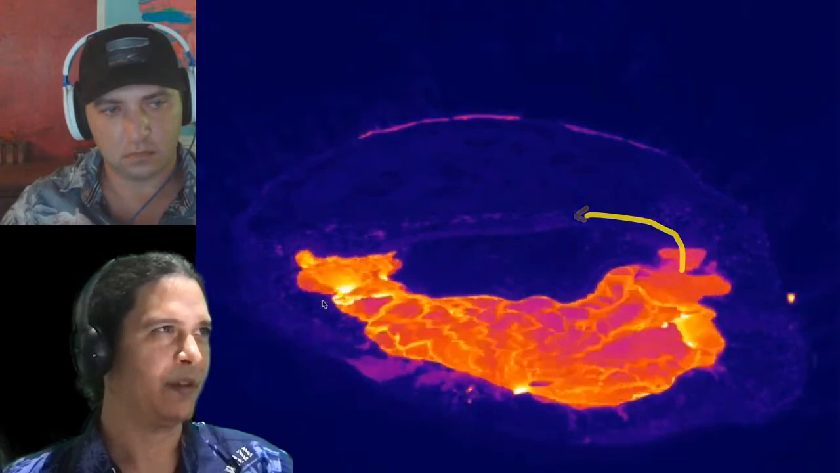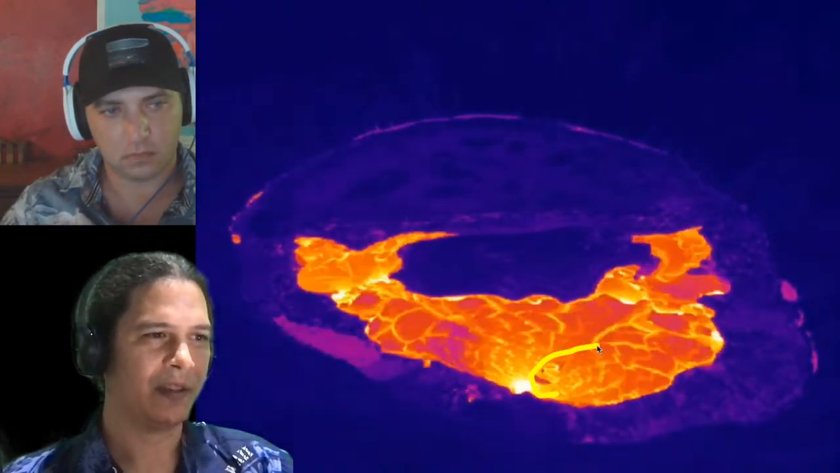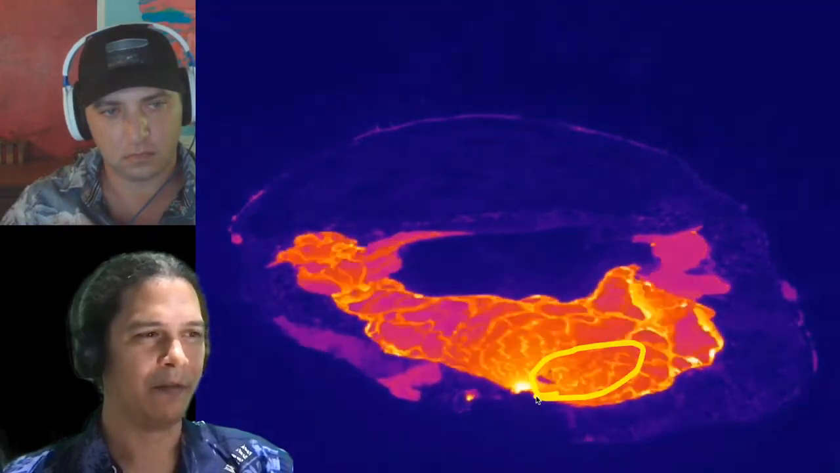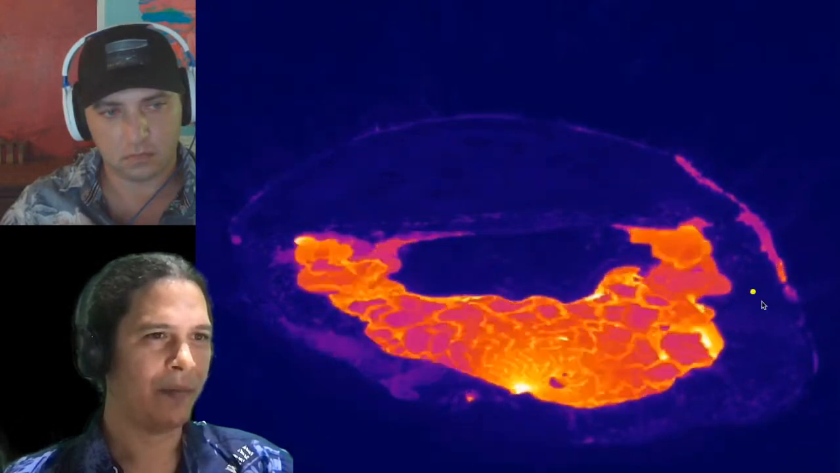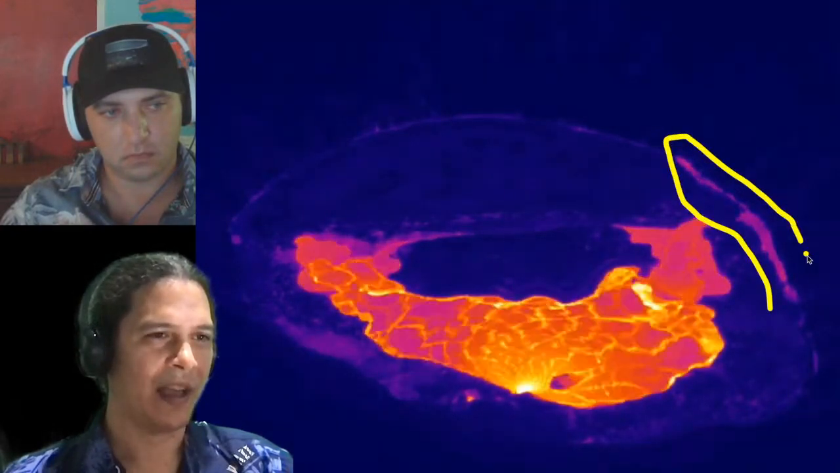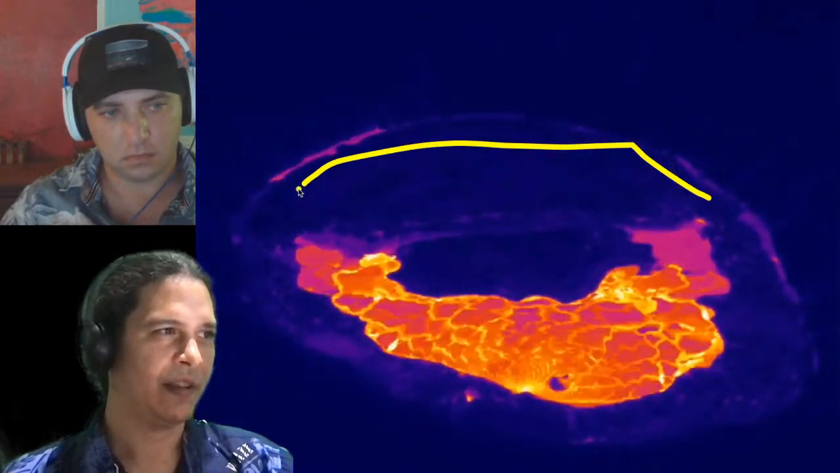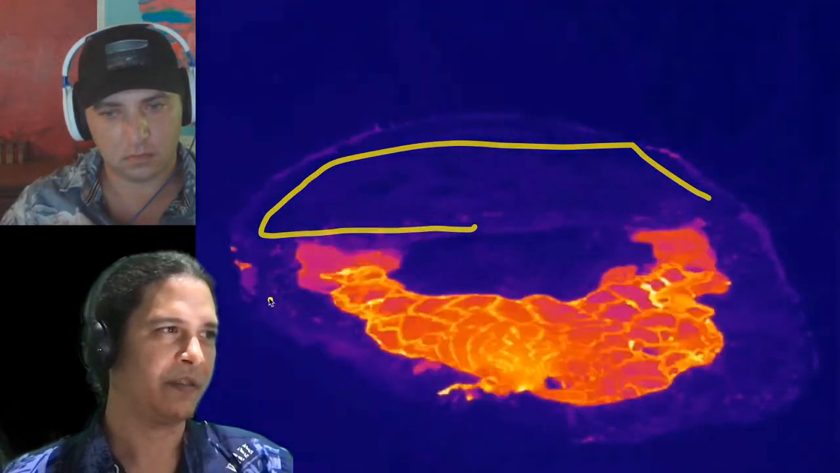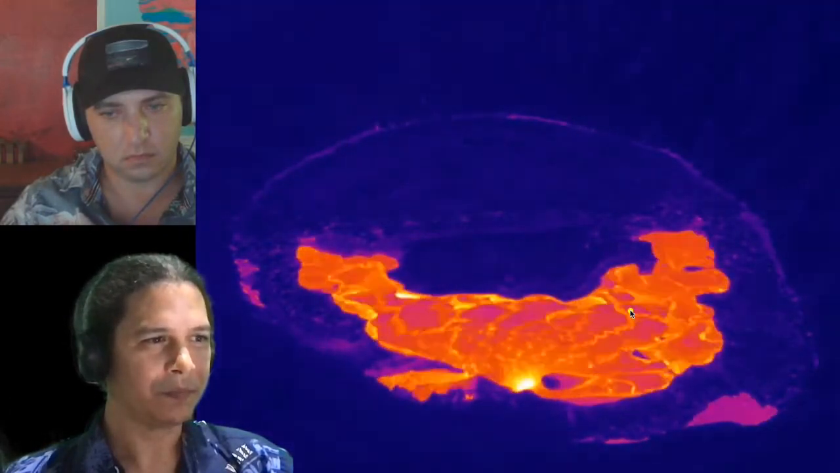And so we're playing it a little bit slow here, so we can look at some of the details, like some of these other islands that had emerged and are now resubmerged underneath the lava level. And even as lava is coming up, we see squeeze-ups on the outer ring of that large piston head. That's that solid lava crust. You can see a flare up over here, flare up over here, another one over here.